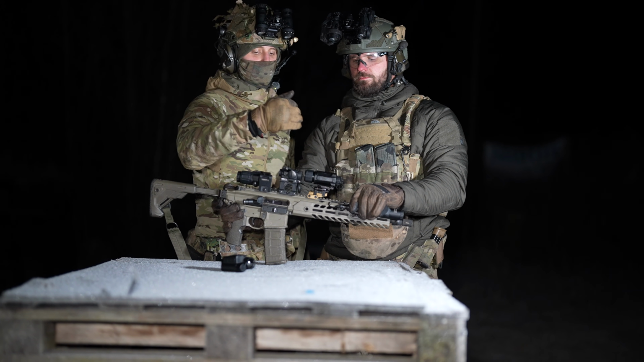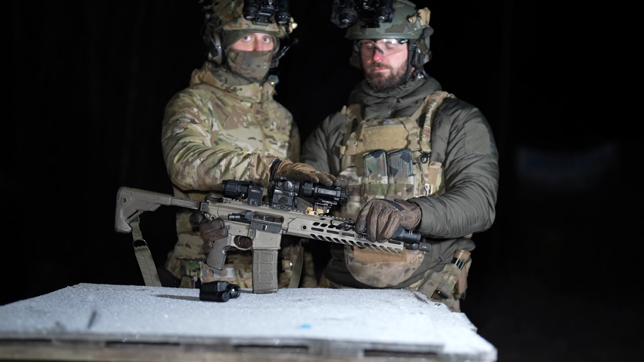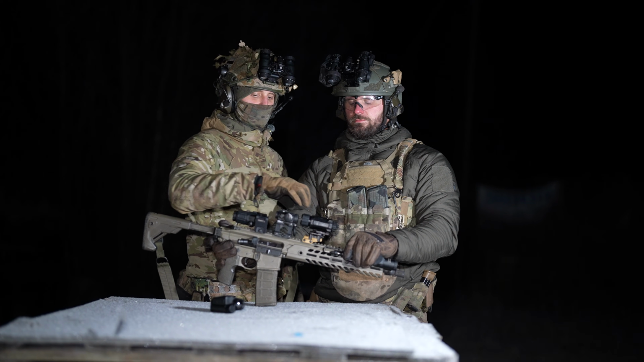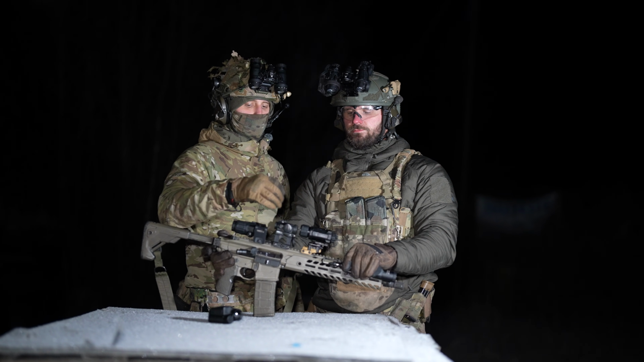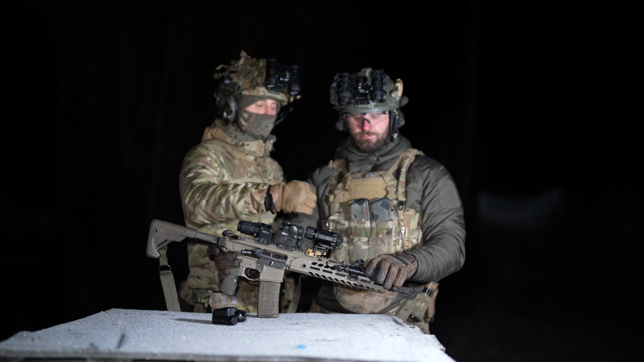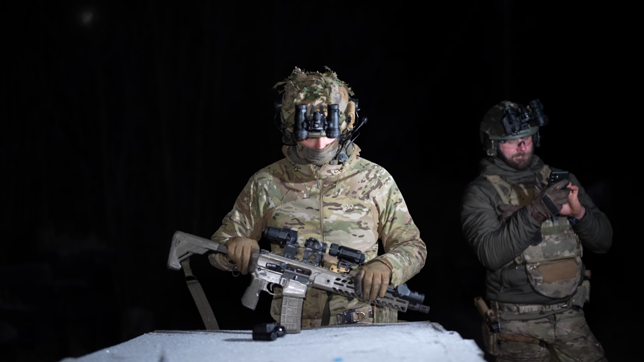This gives you the ability to also use it during the day, because with an Eotech you might get some shine in between the two sighting systems, and this will cause the picture to be dimmer and not as clear, but with this you can get a crystal clear image even during the day. So, small tips and tricks.